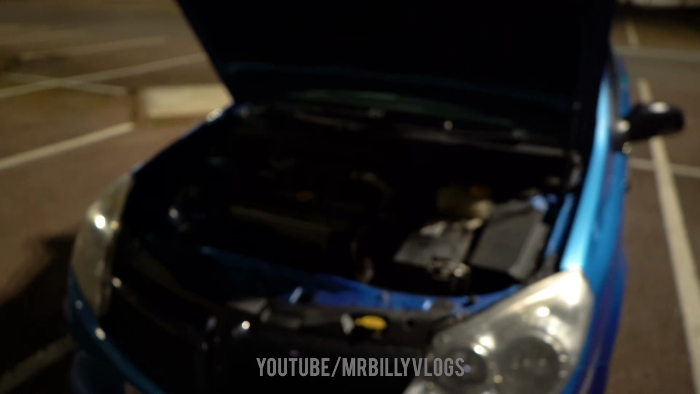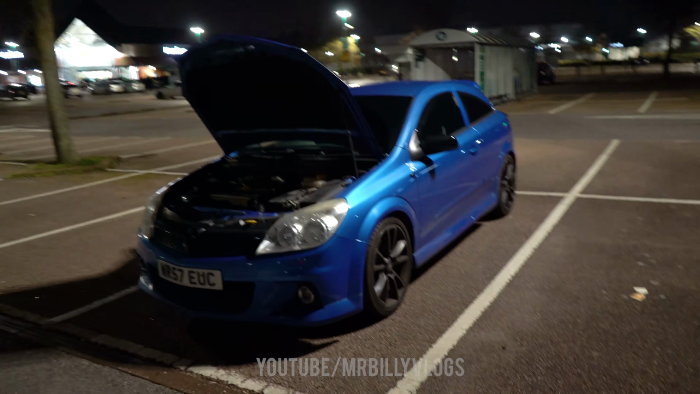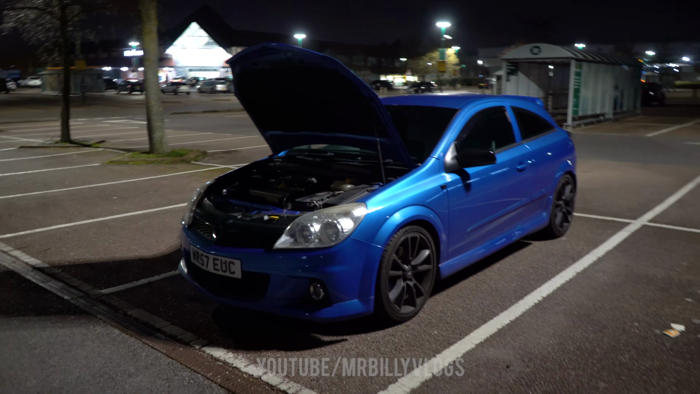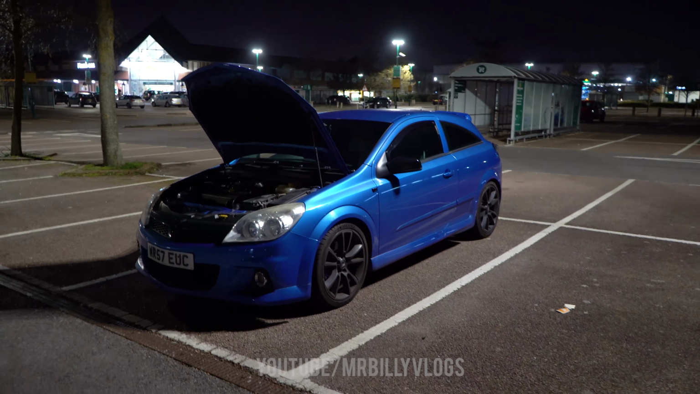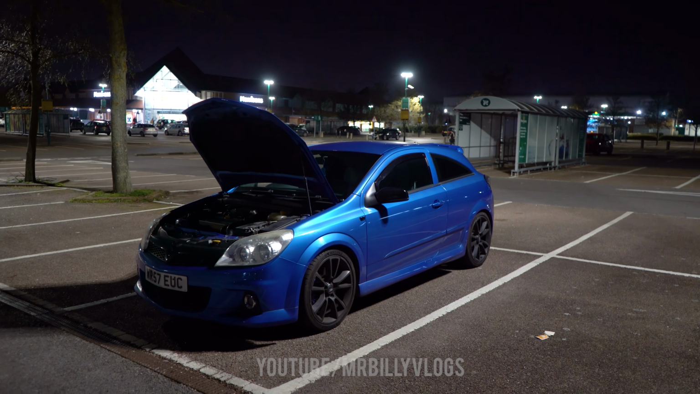Now, if anyone is selling a recirculation valve for the Astra VXR, leave it down in the comments and I will buy it off you. Now, I don't want an OEM one, I want either a Forge one or a Turbosmart. They're quite expensive, so if anyone's selling one for about half the price or so, I think that's what they're worth. Drop it down in the comments, I really appreciate that.